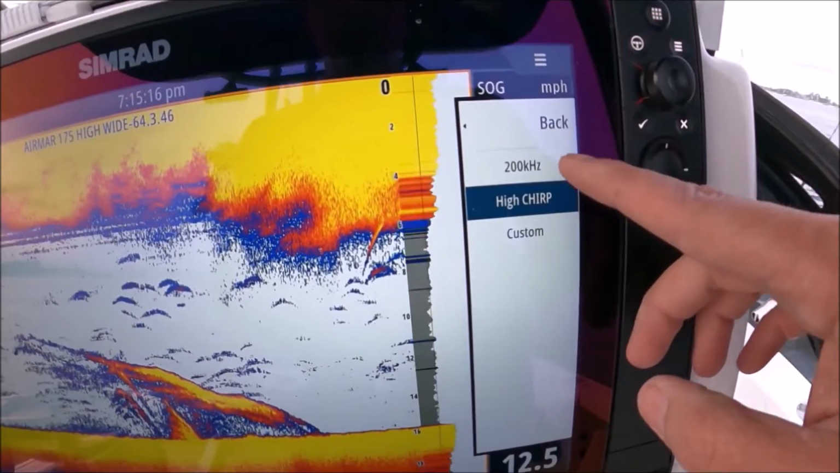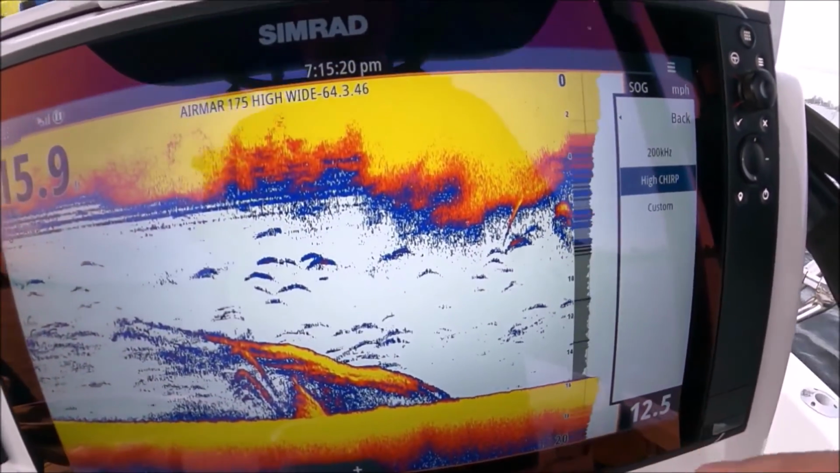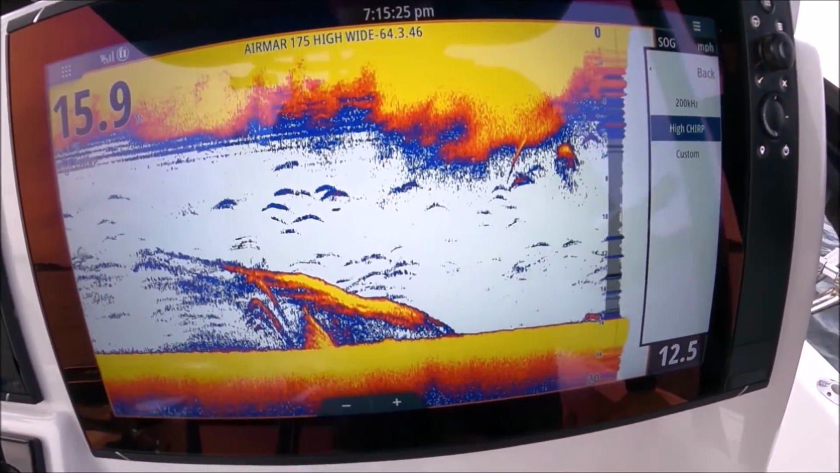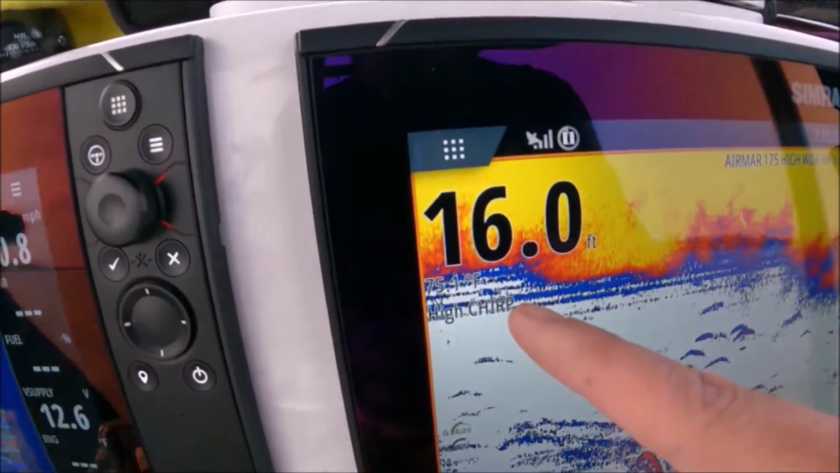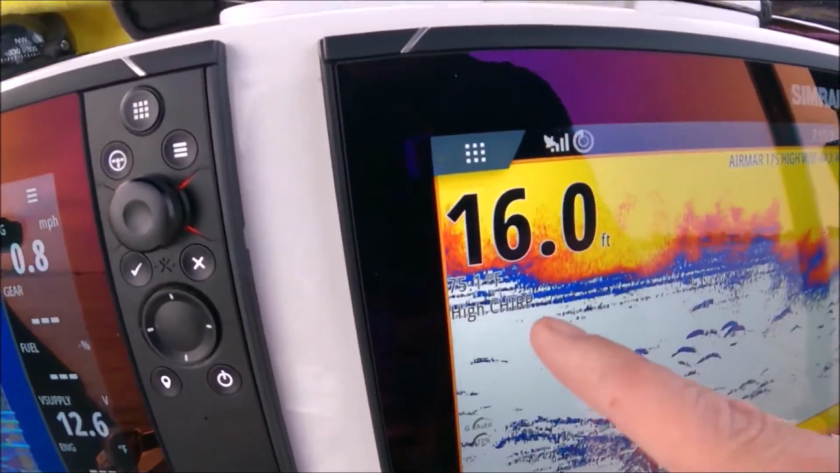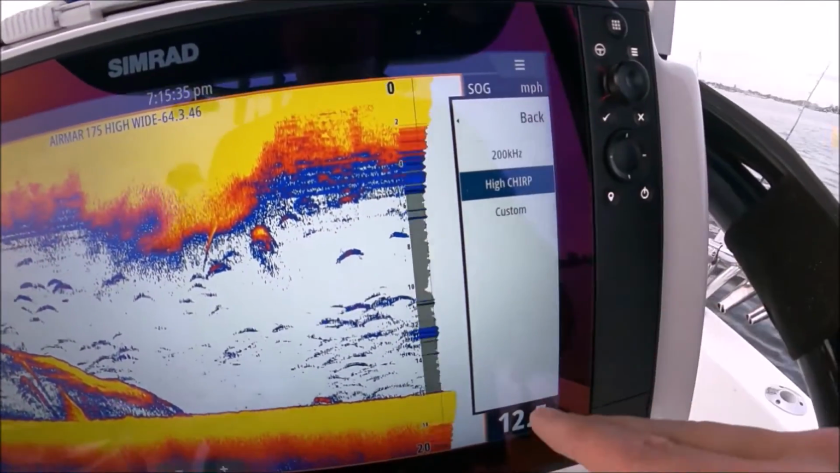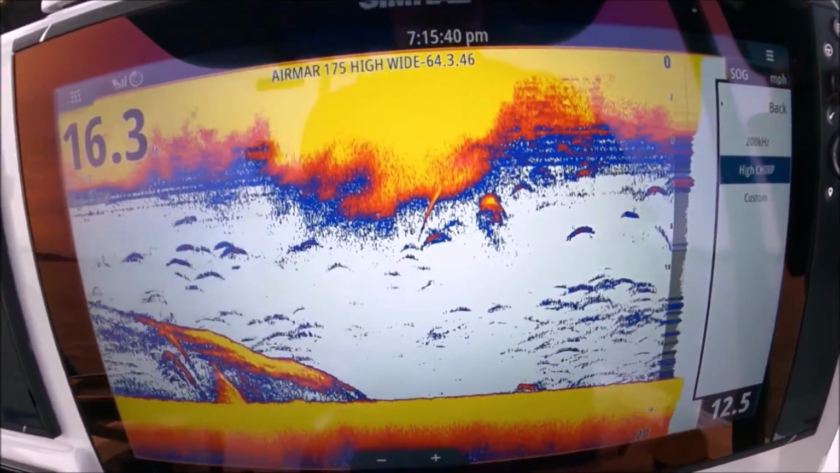So if you're here and you see like 10 or more frequencies, you probably are confusing your machine with a transducer that is hooked up that shouldn't be. Sometimes you get some strange options there, and your temperature is usually way out of whack. So if your temperature is out of whack and you have high chirp, low chirp, medium chirp, and everything in your menu here, your machine thinks you have a different transducer hooked up than you do.